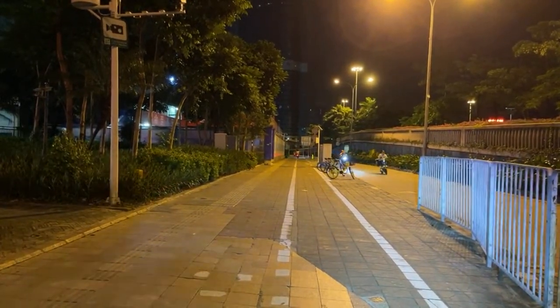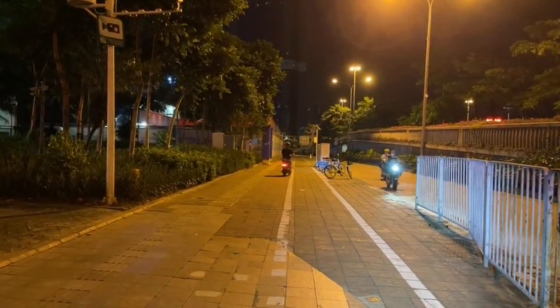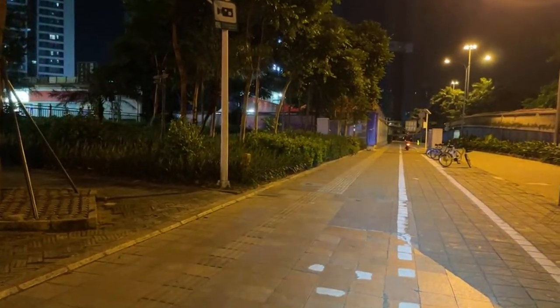All right, so far everything's holding up. I'm just checking to make sure that the gimbal is affixed onto the bike as we move along.